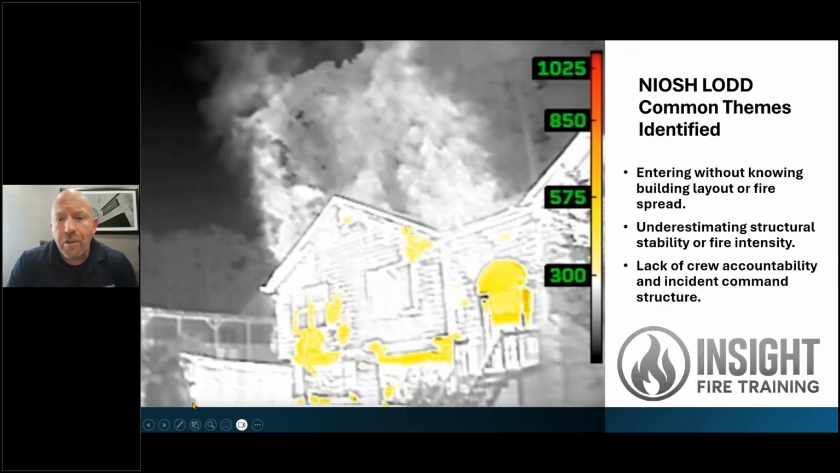So what does NIOSH say about common themes when we talk about line of duty deaths? A lot of people get upset reading NIOSH reports because, for good reason, we keep killing firefighters the same way and it reads like a broken record. And they say, well, NIOSH is not doing anything. Unfortunately, it's not that NIOSH does not do anything. NIOSH only investigates 40% of actual line of duty deaths on the fireground. I need you to think about that for a second. 40% are the only ones that are investigated.